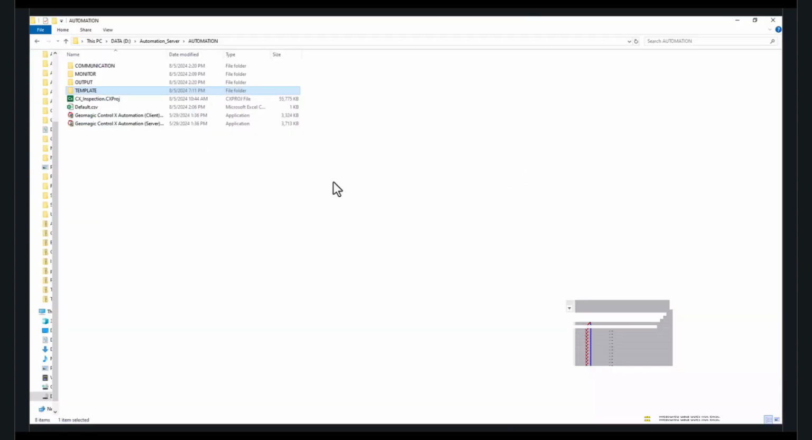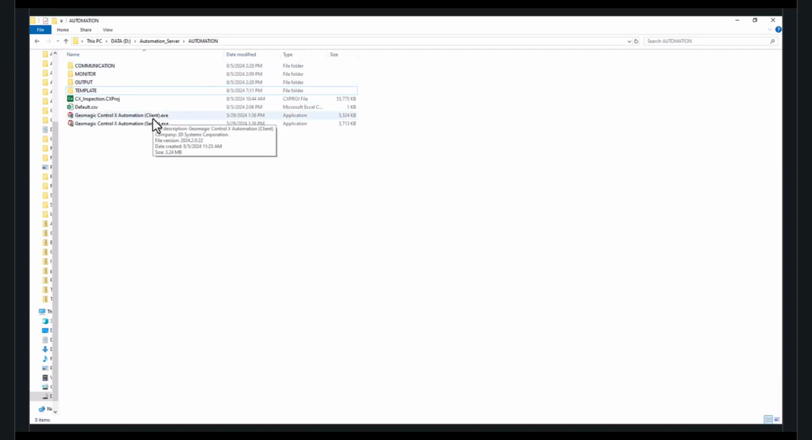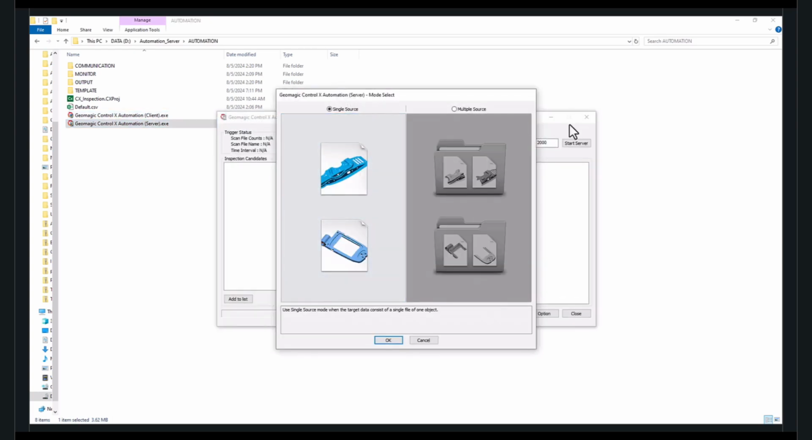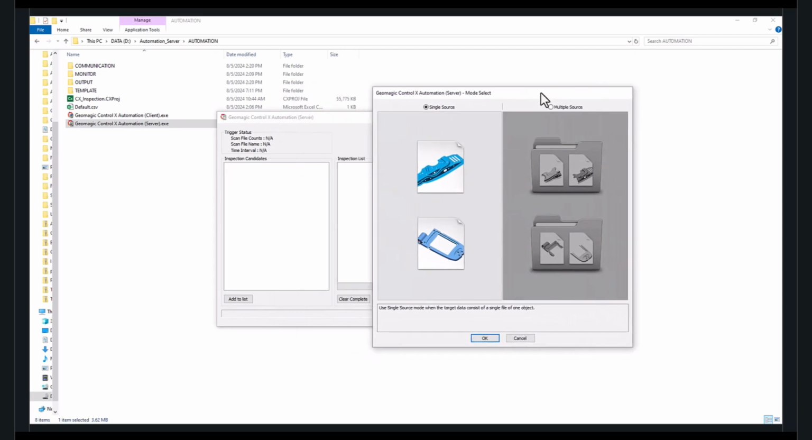And as you can see here, we have two executable files. One is the server and the other is the client. And these can be found in your Geomagic Control X installation directory. They come with it directly. And let us launch both of these tools here. And here we have the server and the client.